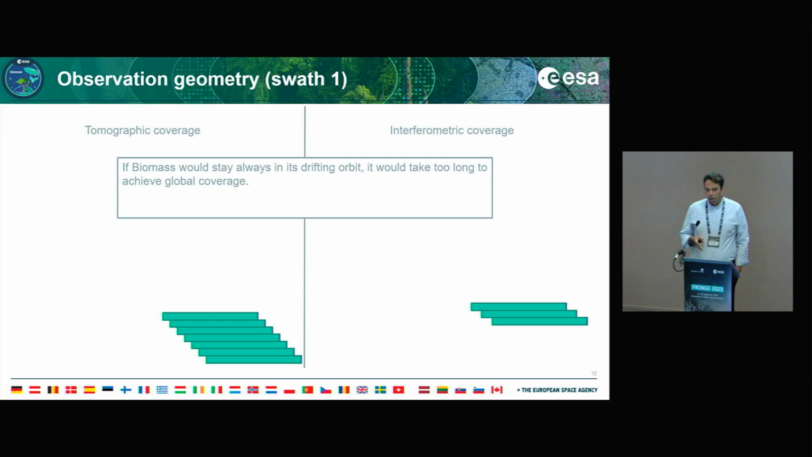So for the observation geometry for SWAT 1, the biomass will stay always in this, for tomographic coverage, as indicated, we will have about 7 acquisitions. For the interferometric coverage, we have 3 acquisitions. Of course, if it would stay in this drifting orbit, then it will take too long to achieve global coverage that way.